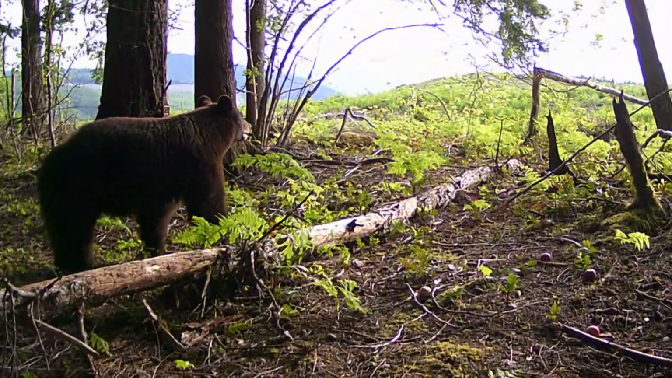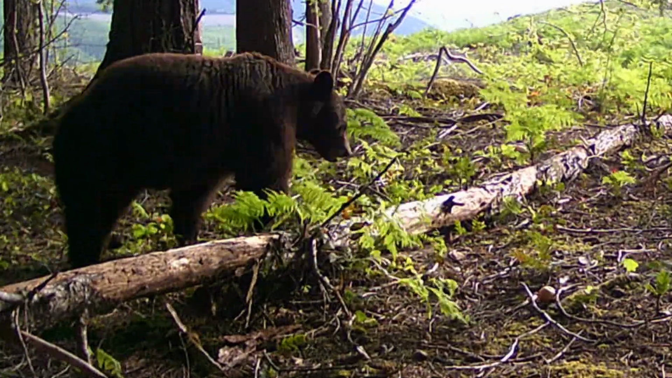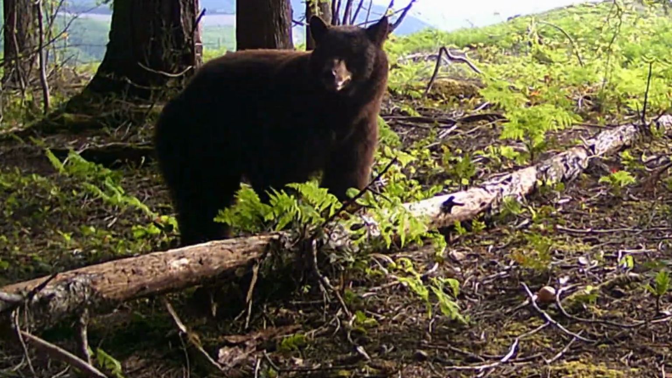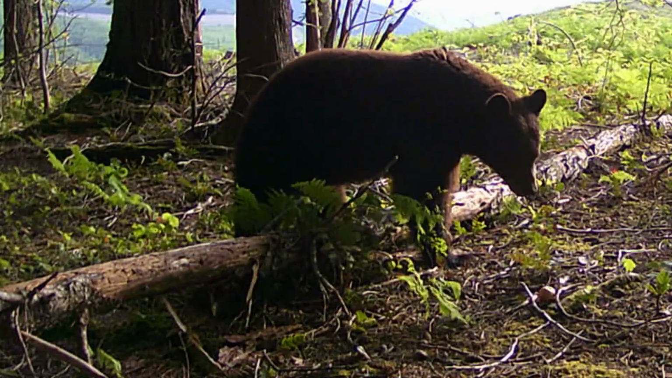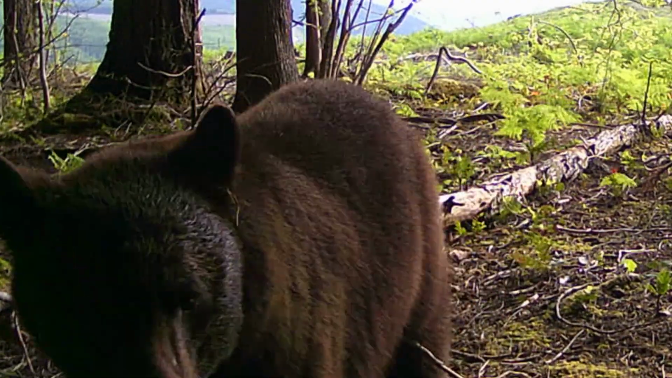Did you know that, like pigs, a male bear is called a boar and a female bear is called a sow? A lot of people don't realize that.